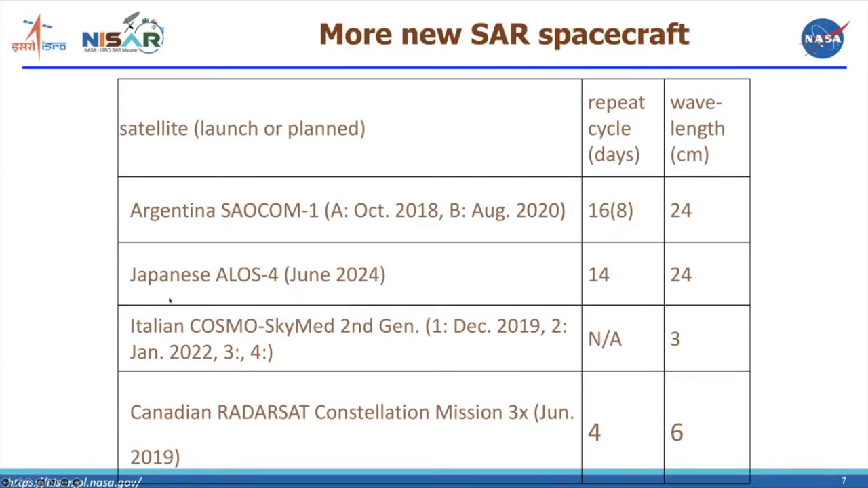The Japanese Space Agency launched the ALOS-4 satellite in June 2024. It's in the same orbit as ALOS-2, with exactly the same radar wavelength and orbit. So ALOS-2, ALOS-4 interferograms are possible from the strip map modes. ALOS-4 has a different ScanSAR mode, so it's not compatible with the ALOS-2 ScanSAR.